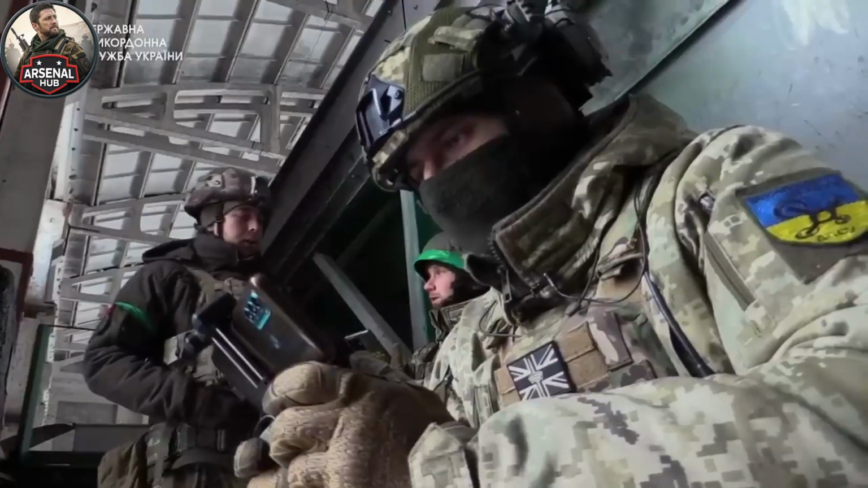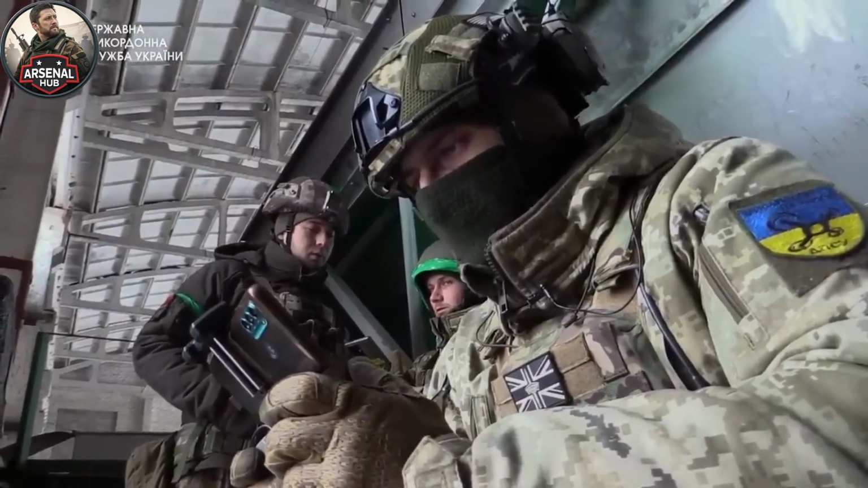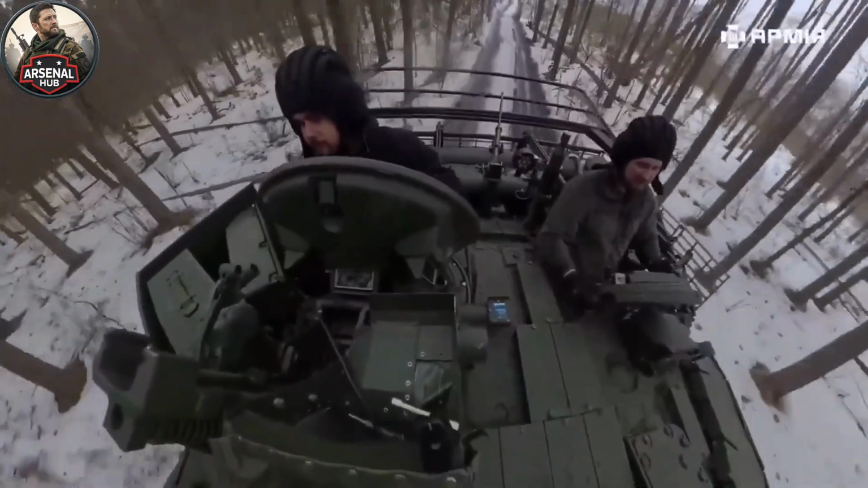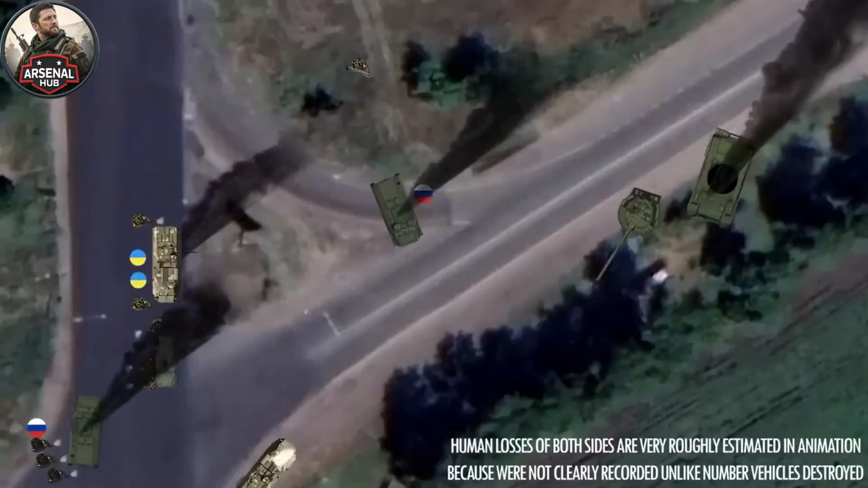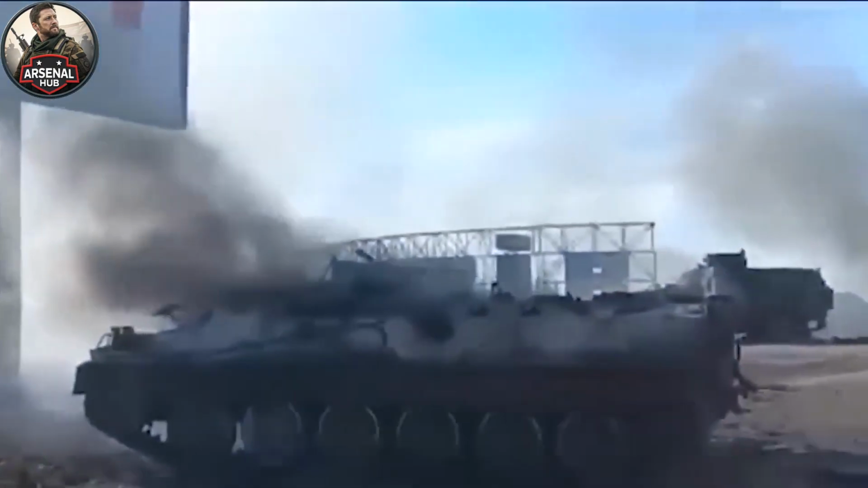The darkness does not matter because the thermal sight is reading temperature differentials, not reflected light. Russian commanders moved their column under conditions they assessed as concealing. They were visible from the moment the lead vehicle's engine warmed up. Ukrainian anti-tank crews watched the column approach through their thermal sights.